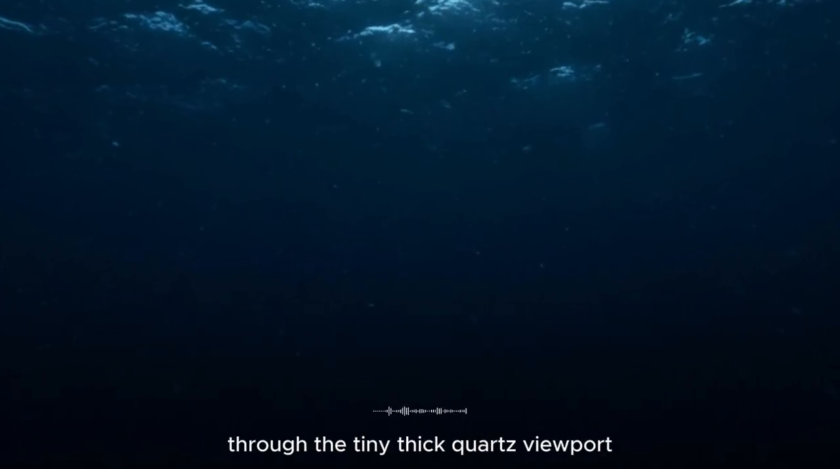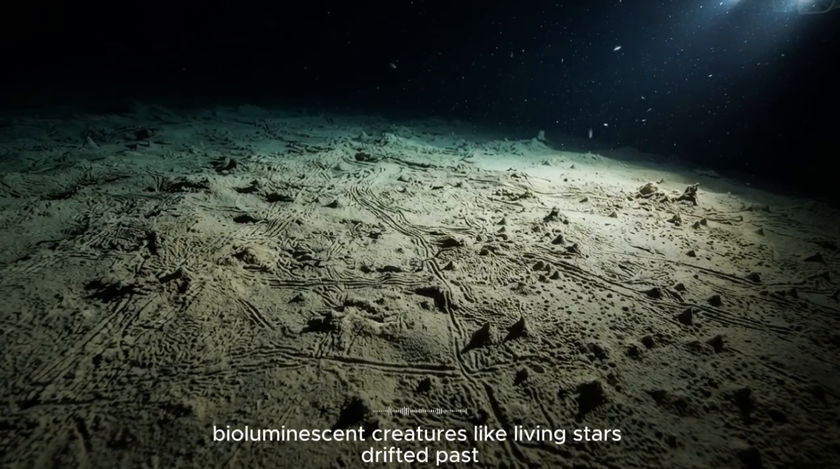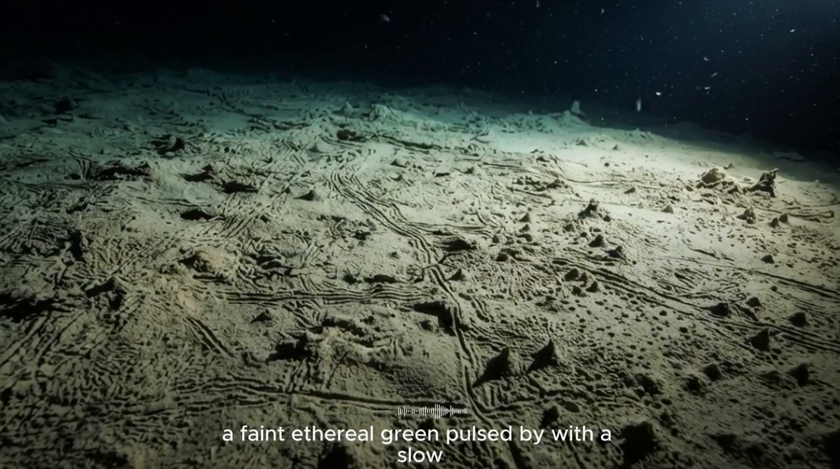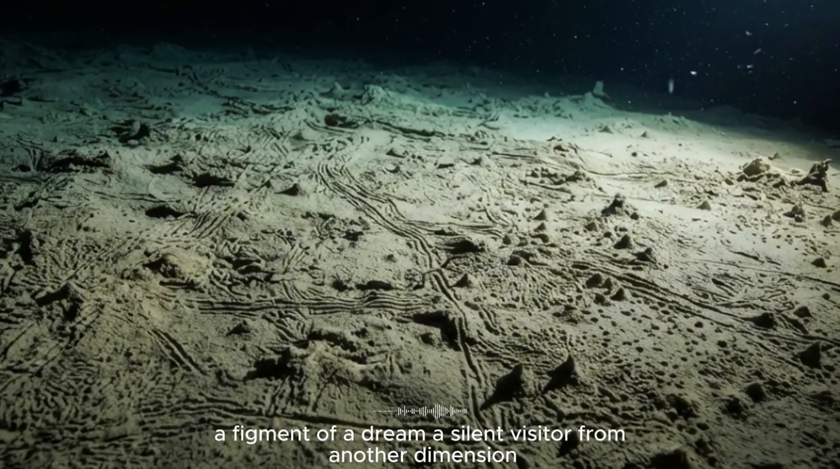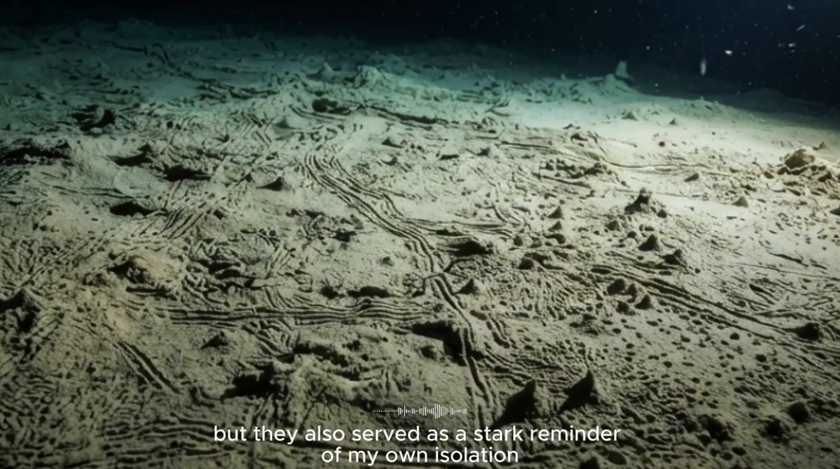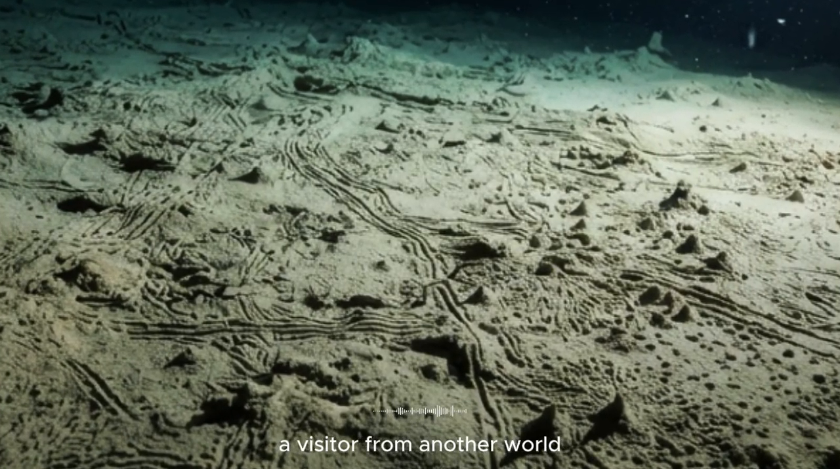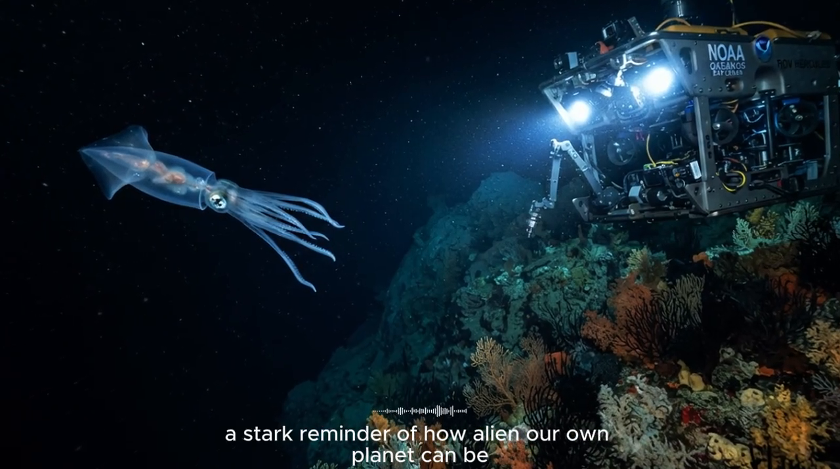Through the tiny, thick quartz viewport, I could see the last flickers of what is known as the twilight zone. Bioluminescent creatures, like living stars, drifted past. A jellyfish, its bell glowing a faint, ethereal green, pulsed by with a slow, hypnotic grace. It looked like a ghost, a figment of a dream, a silent visitor from another dimension. They were beautiful, of course, but they also served as a stark reminder of my own isolation. These creatures were born to this darkness, they were a part of it. I, on the other hand, was an intruder, a visitor from another world, sealed in a bubble of my own atmosphere. It was a humbling thought, a stark reminder of how alien our own planet can be.